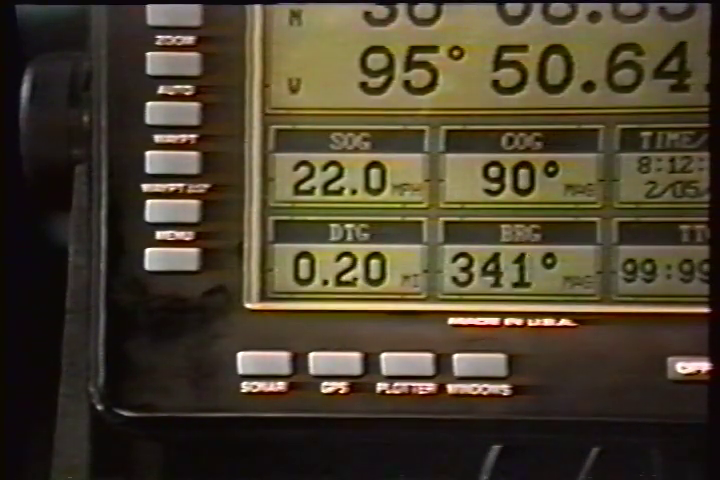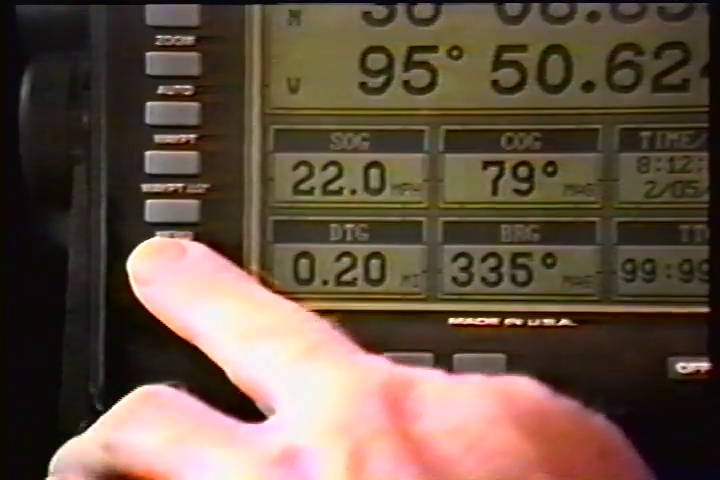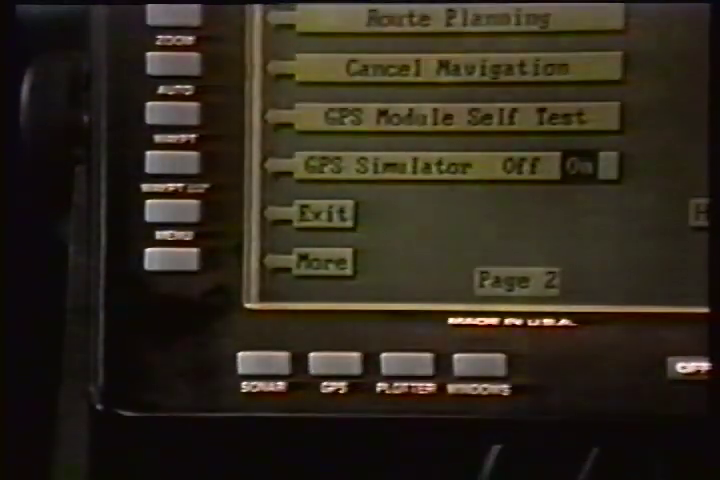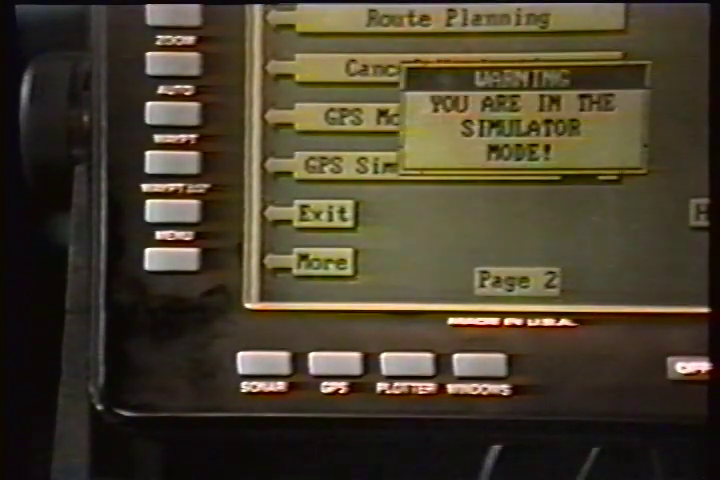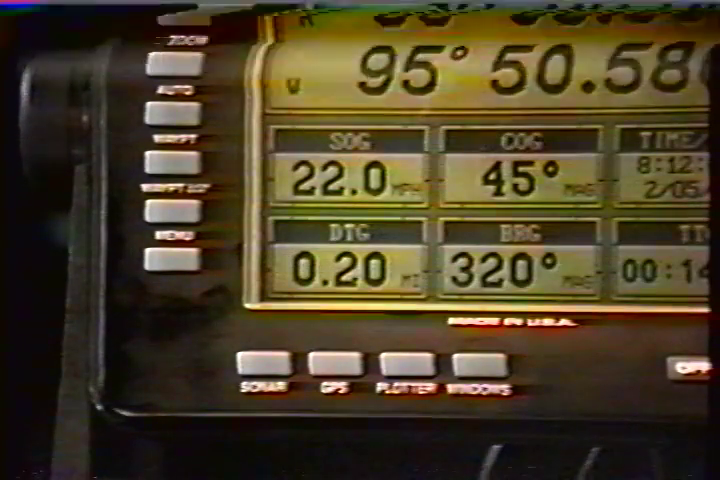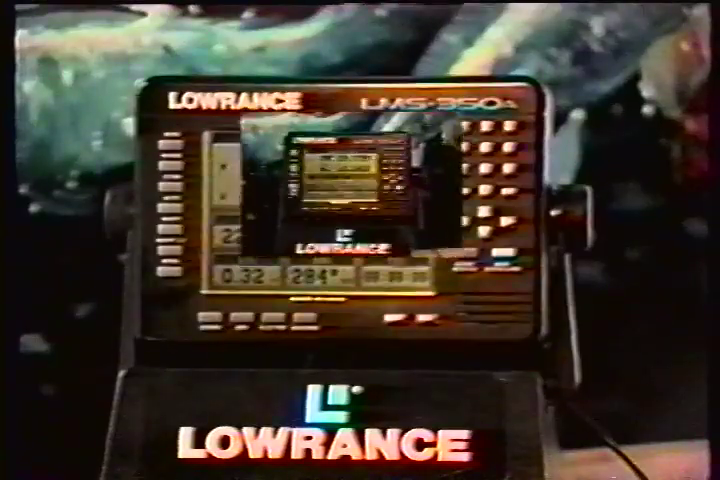To turn the GPS simulator on, press the menu key. Then press the key next to the More label. Finally, press the key next to the GPS simulator Off-On label. The simulator mode starts immediately. To turn the simulator off, either press and hold the Off key or repeat these steps.